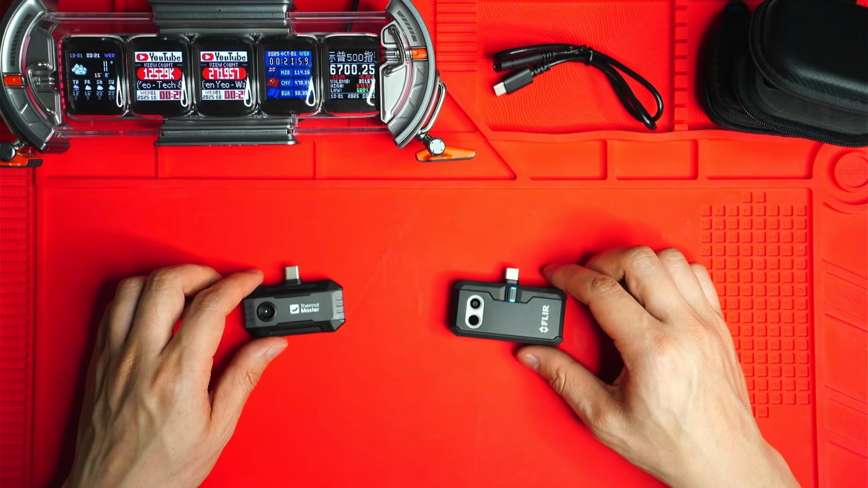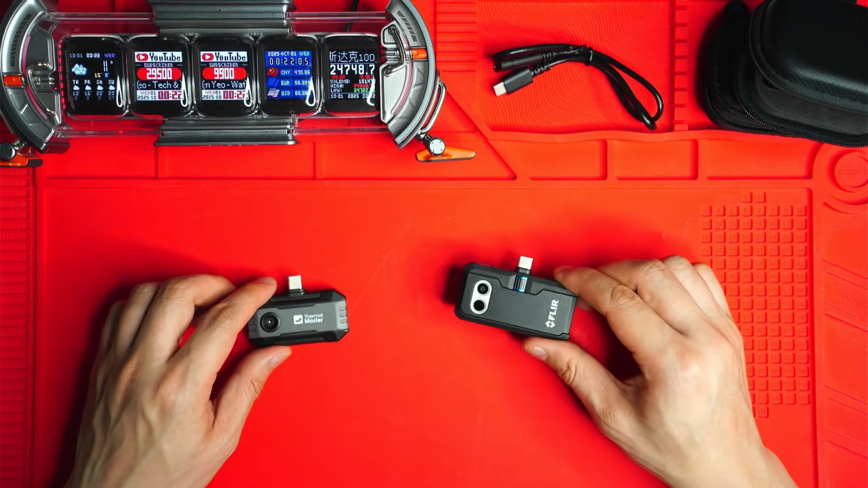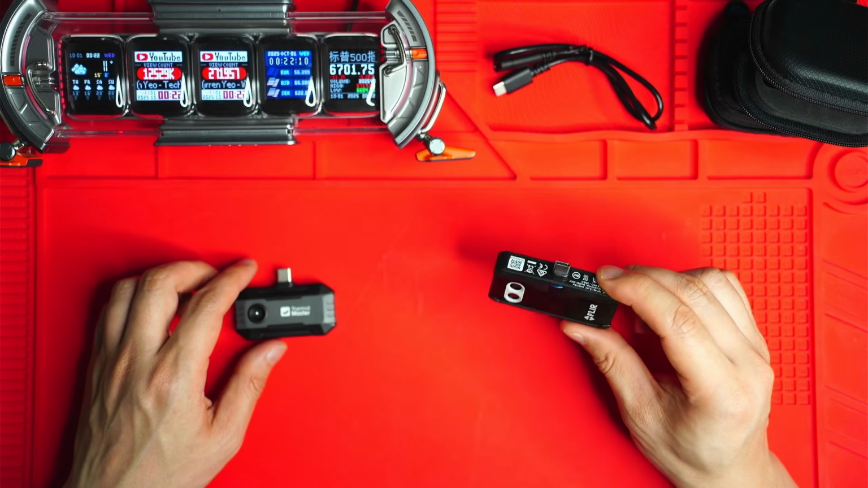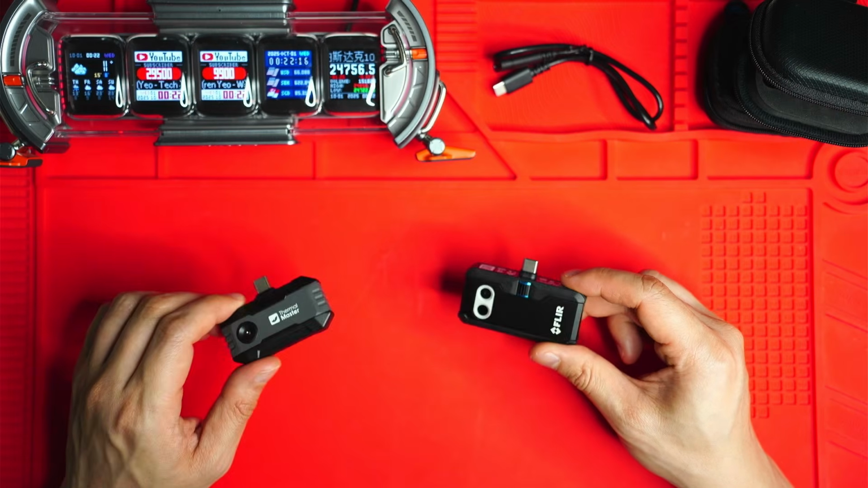In terms of the app and software, the P1 uses the TempMaster app, and it supports various features like point, line, area measurements, different isotherm modes. And the FLIR app has a really nice interface as well, easy capture and sharing, and does have the integrated MSX overlays, which I'll show you later.